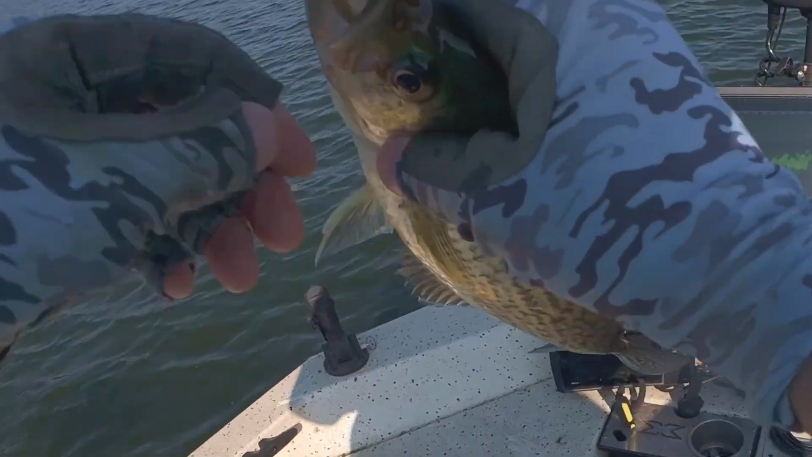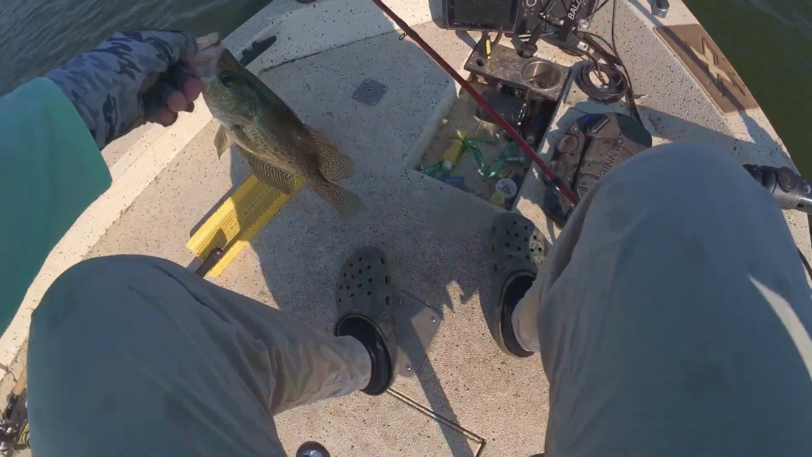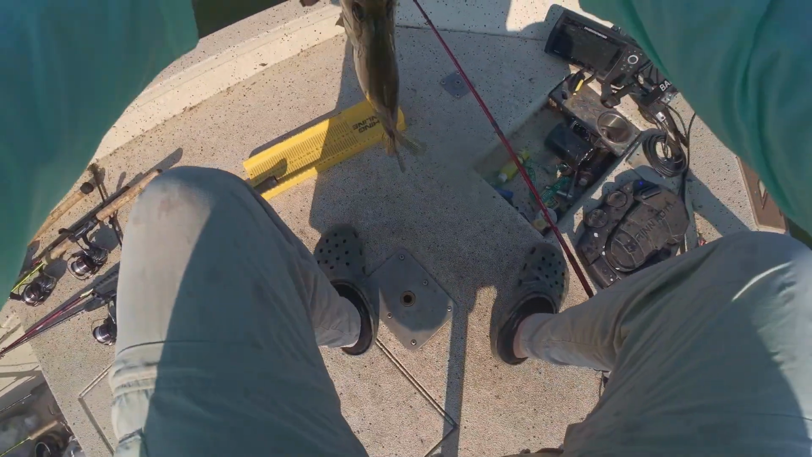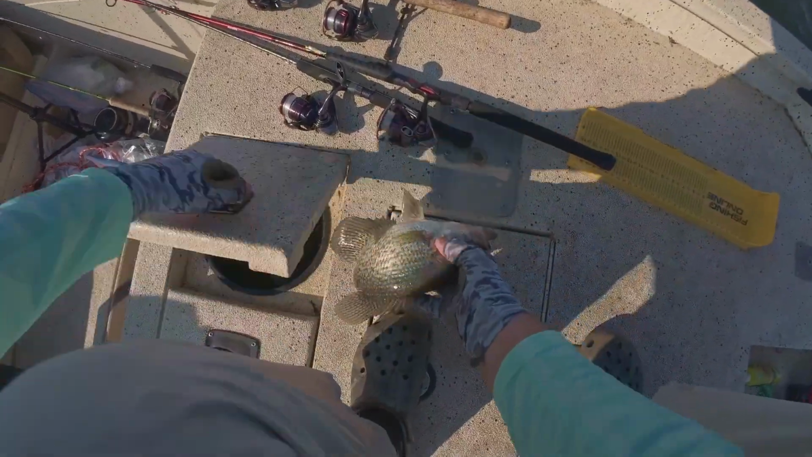Man, did he ever get it? Definitely got a 12 and a quarter. Black crappie, 12 and a quarter.